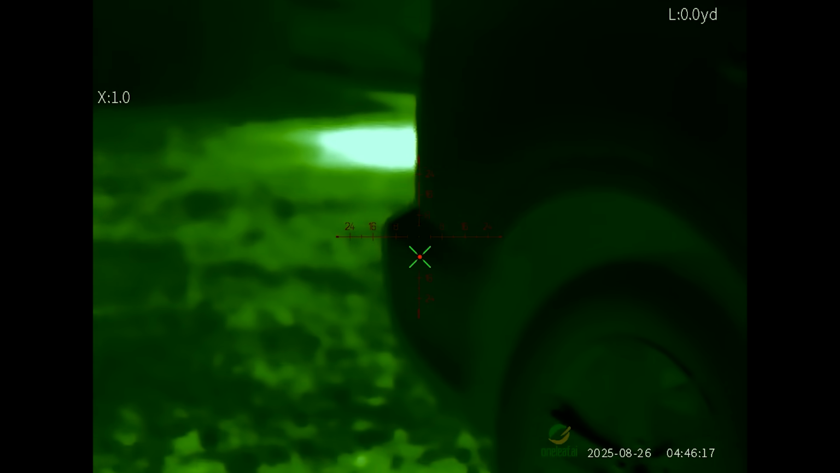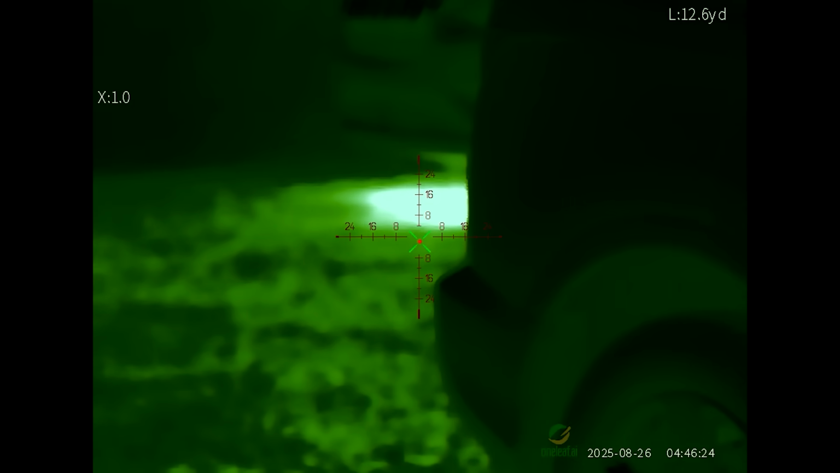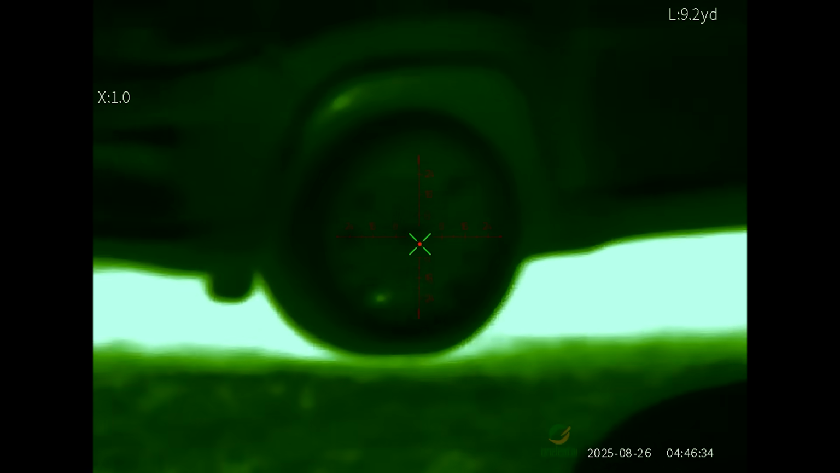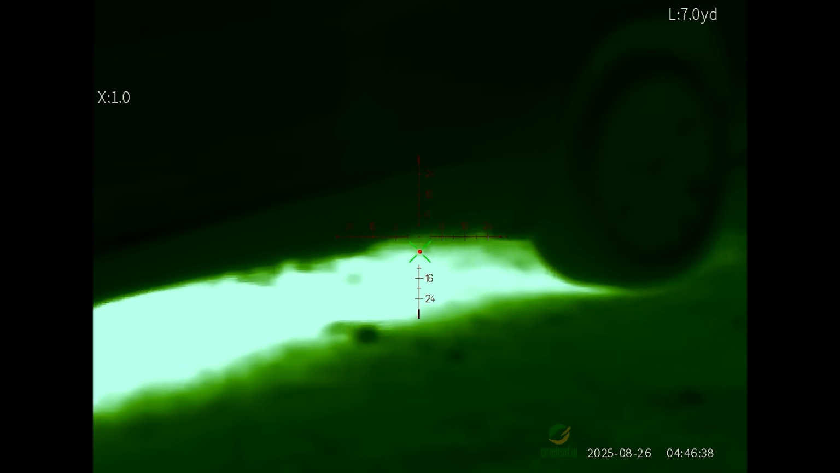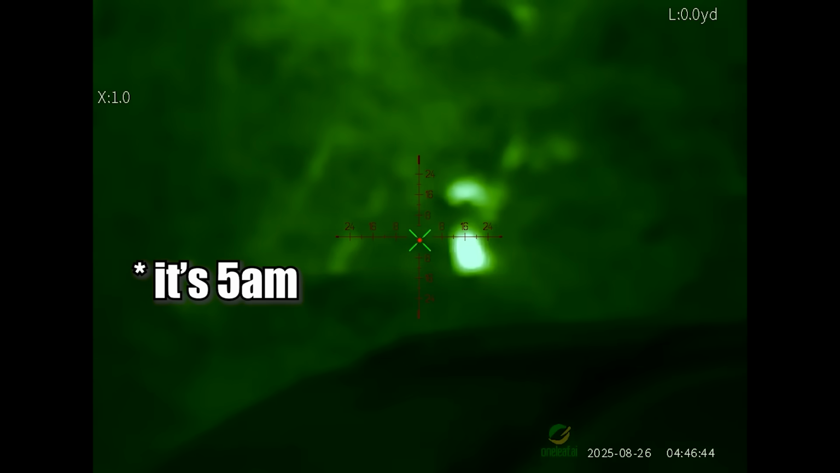All right, we're going to try this again. I now have it on forest for the screen mode here. And if I walk around out here, what do we got? We have a very bright spot over here under the car. The car is holding that much heat. That's why cats stay under cars, apparently, at night. Isn't that something? What is that?